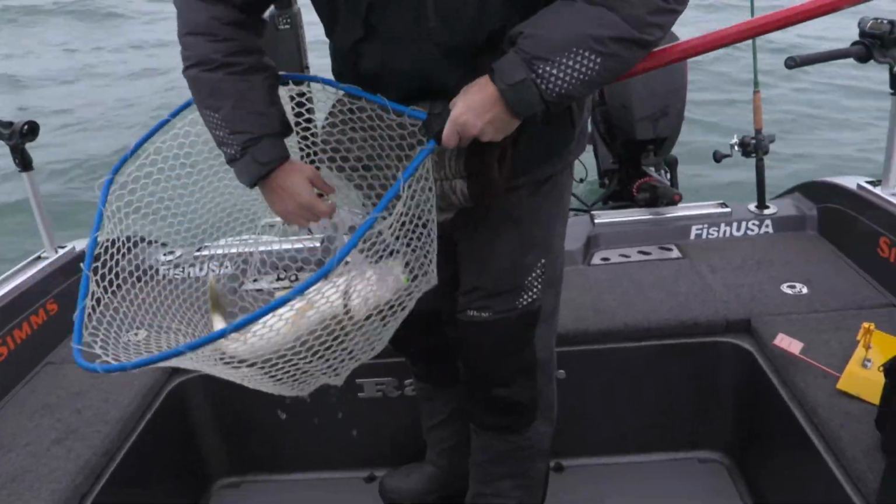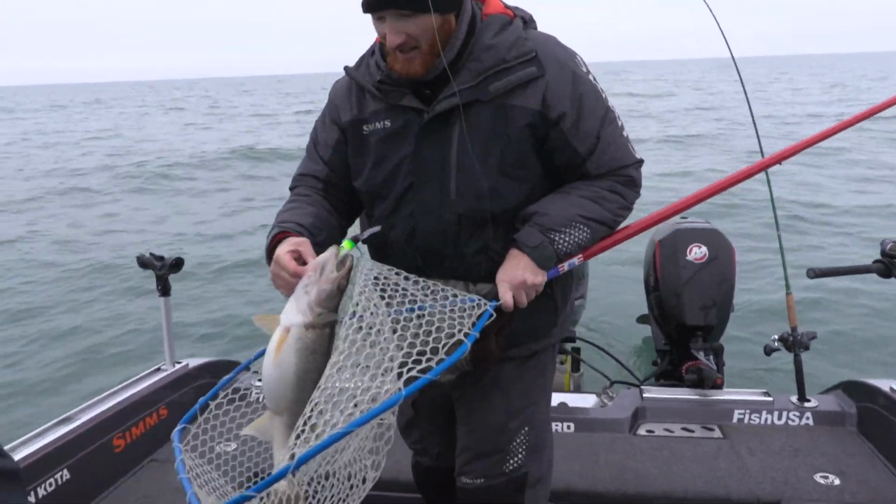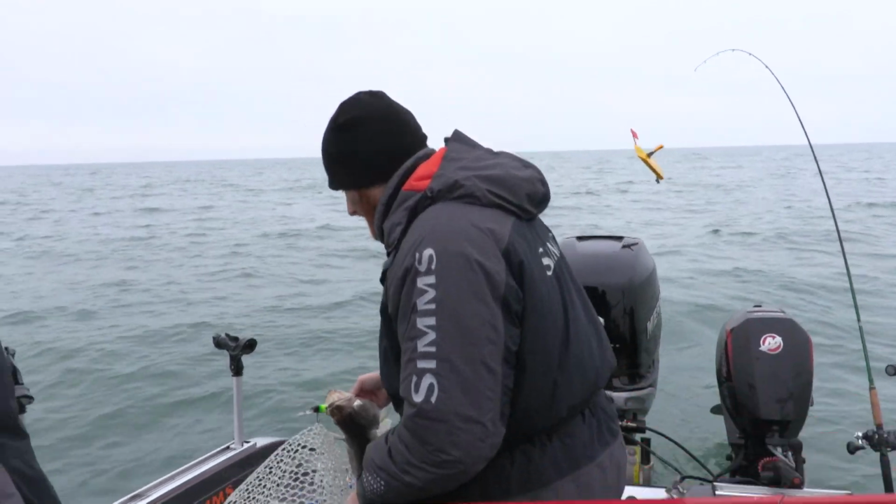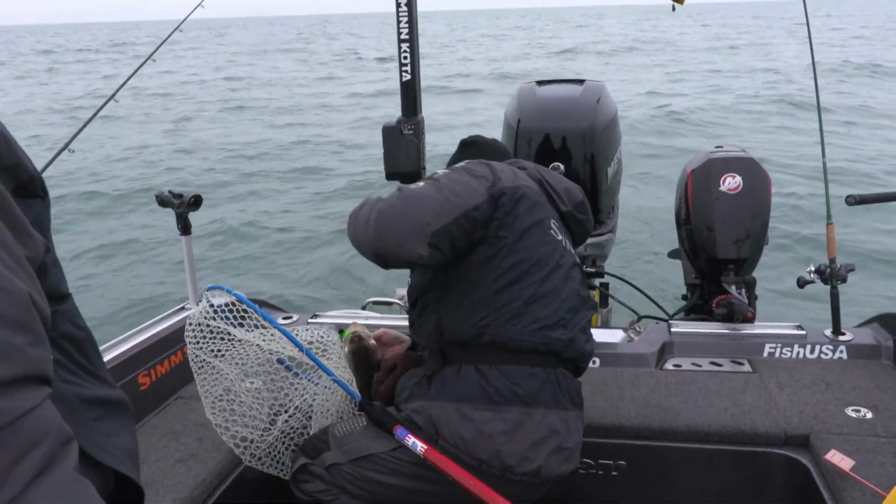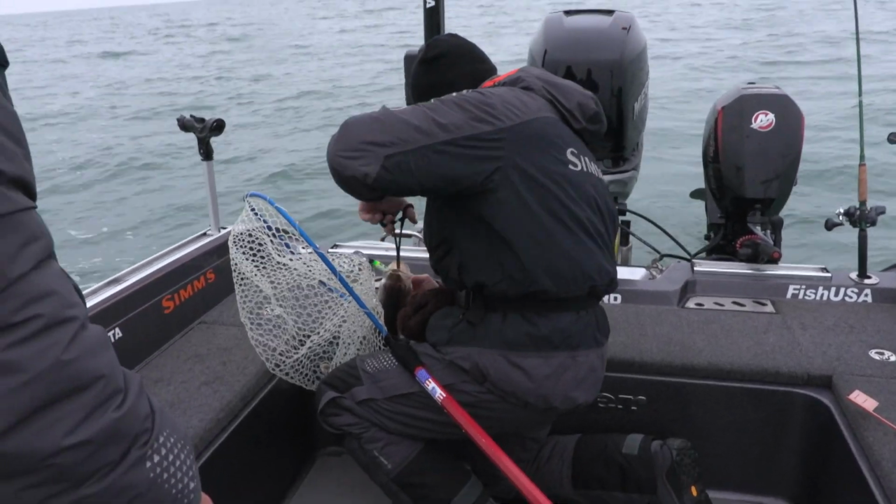Look at that little chunky monkey. Ooh, that's an old Country Steve fish. Yeah, that's Country Steve back in the day. Whoa, nice. Thing's been doing a little snacking. Yeah, there's a lot of gizzard shad that went to heaven after this thing went by.